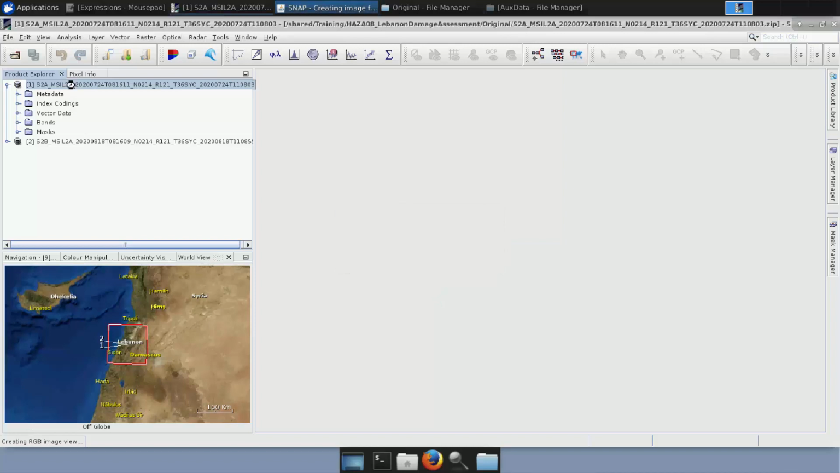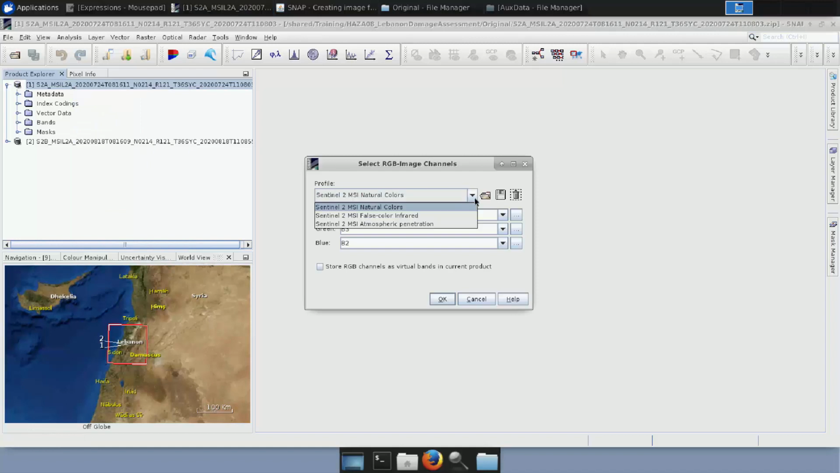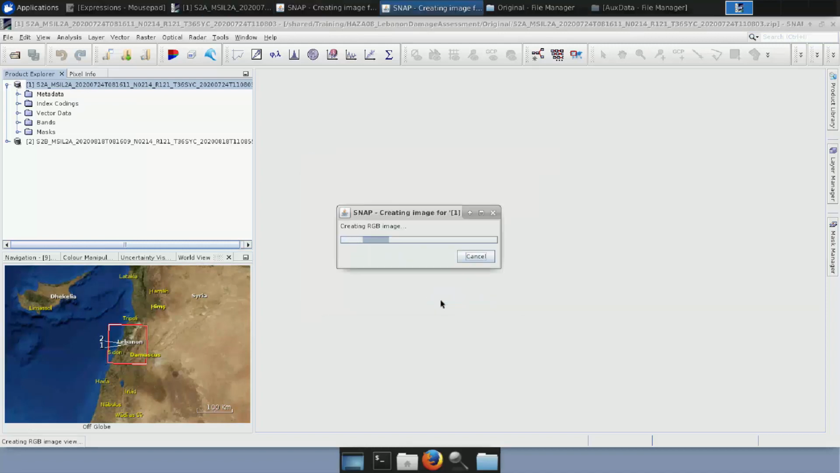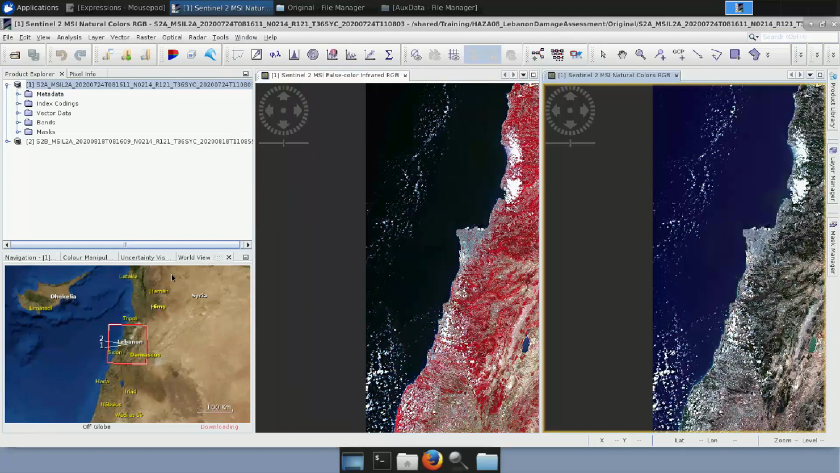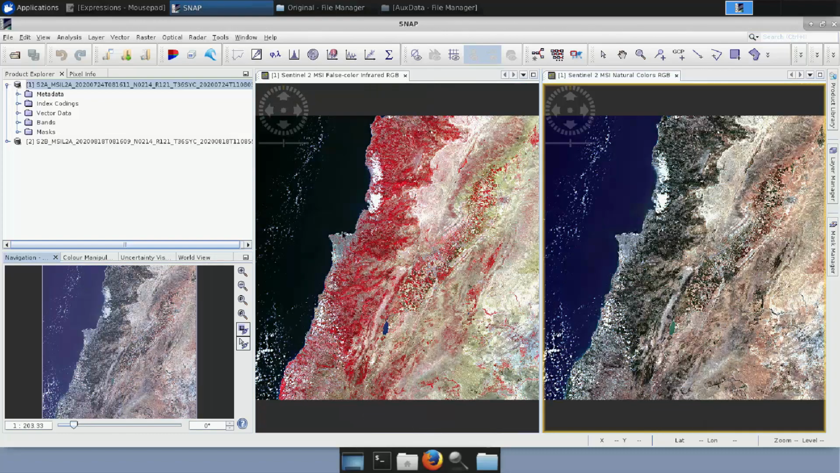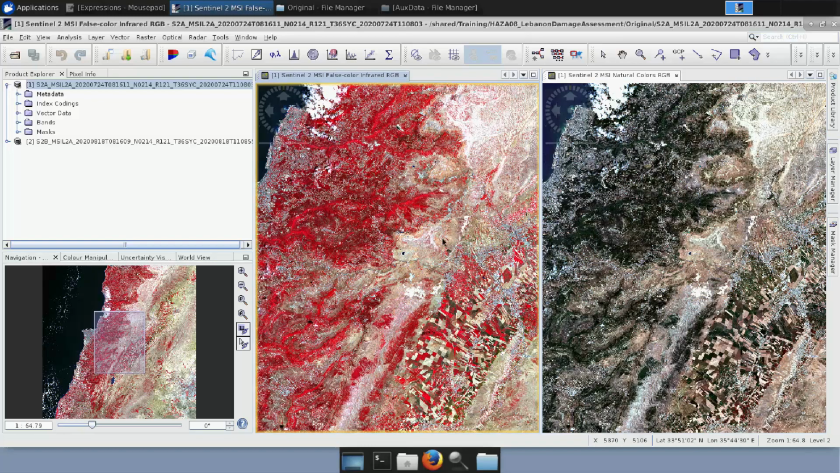And also we can right click and go to Open RGB image window and create another one with false color infrared, which is using the bands 8, 4 and 3, and we click OK again. Now that they are both opened, again we go to Window, Tile horizontally, and now we will zoom over the port that we are interested in.